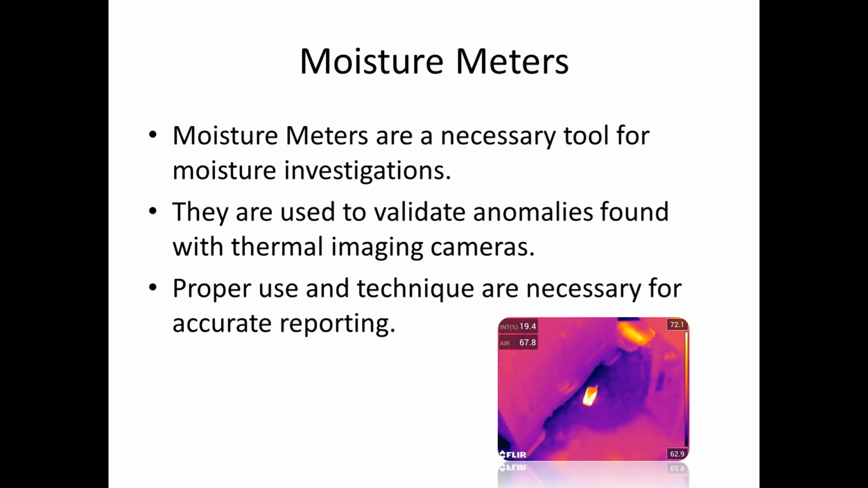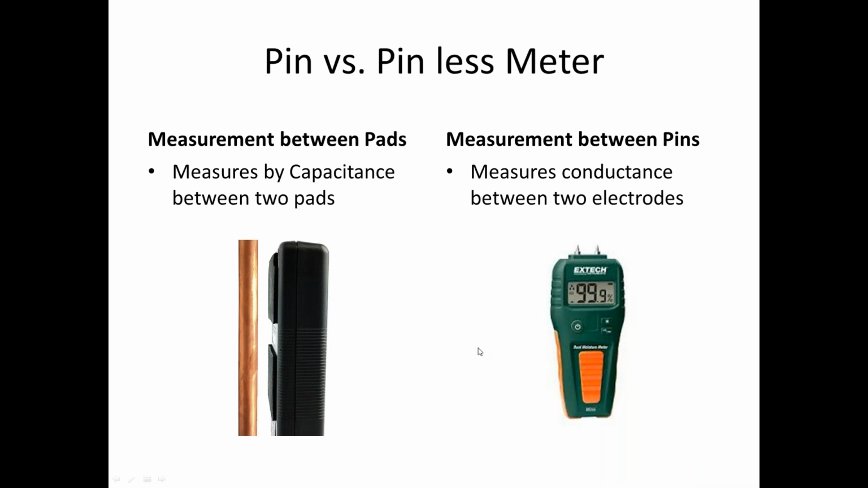But do know that all moisture meters are rated in WGE, and that is wood grain equivalent. So I'm going to give you one big nugget: do not ever report moisture content in your reports. Use the words elevated or increased moisture, because if you state percentages, a fine lawyer will find his way into your pocketbook, so be careful on that.